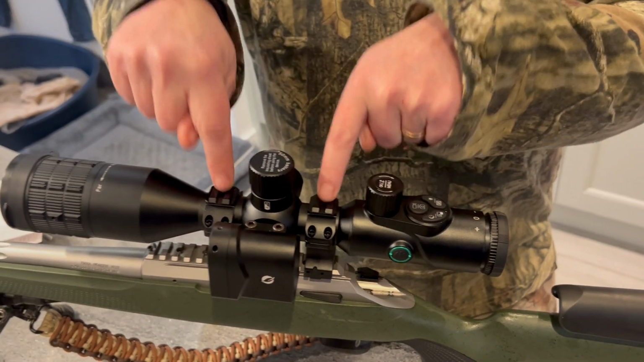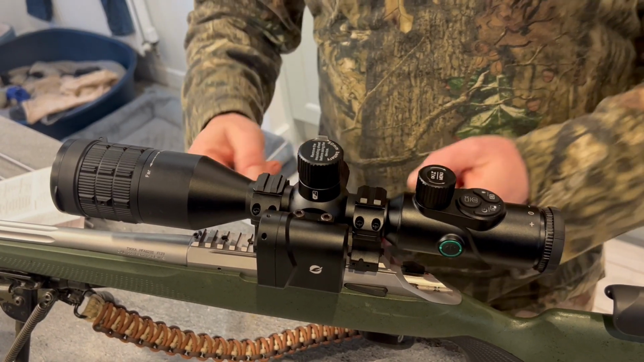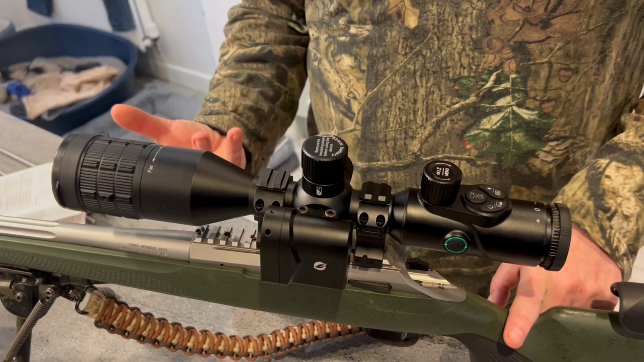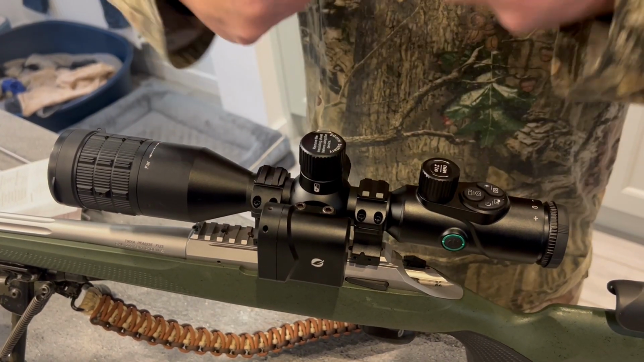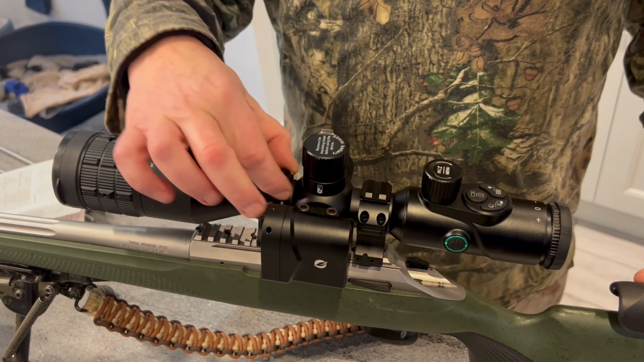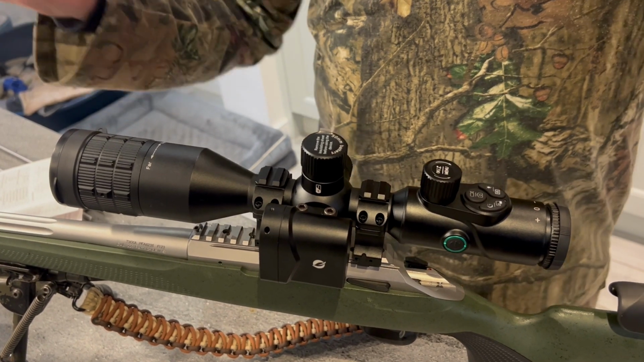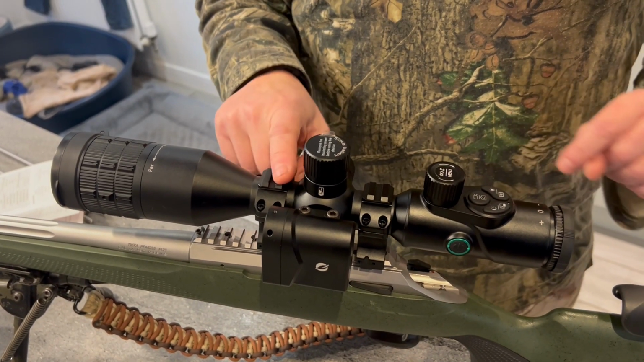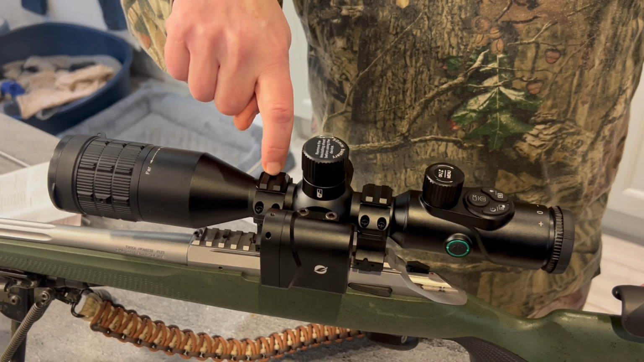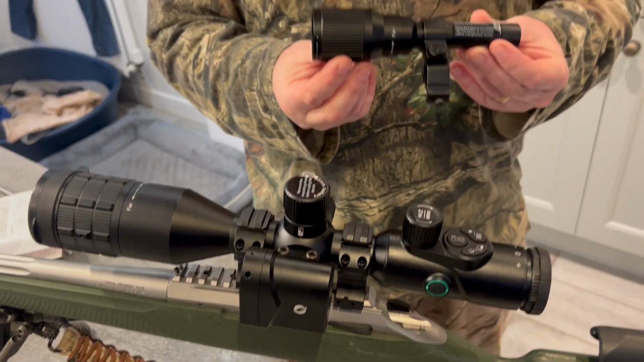Also in the box is the mounts. Now it comes already assembled, but the mounts are up that way, obviously for packaging reasons. So all you have to do is undo, turn them round, tighten them back up, job done. And they've got Picatinny connections on the top. If you want to conserve, well, you don't have to conserve battery life, sorry. I'm going to say for the IR, but there's no need. You could mount an external IR, which also comes in the box.